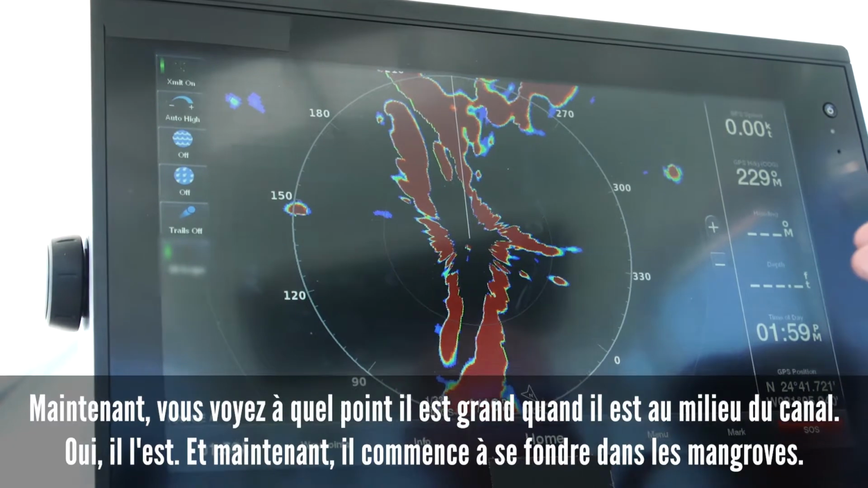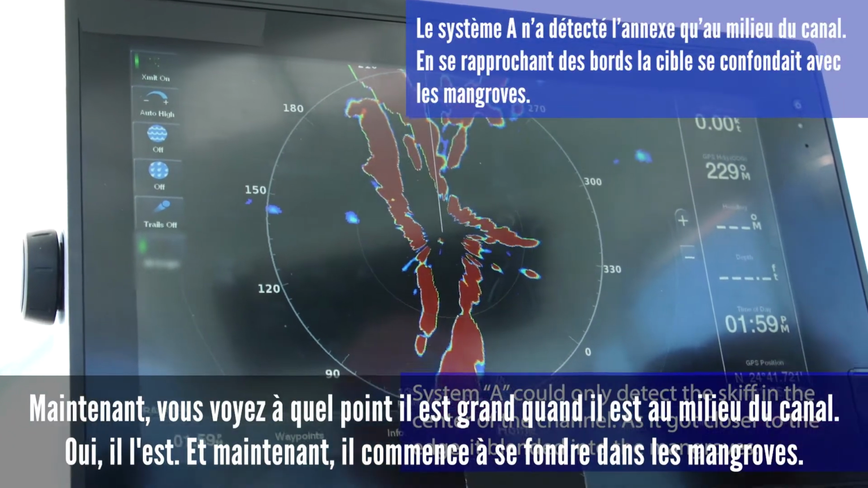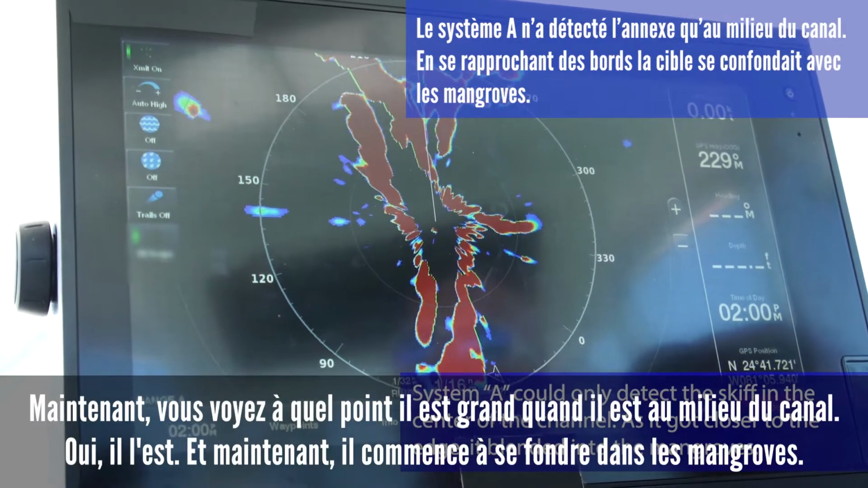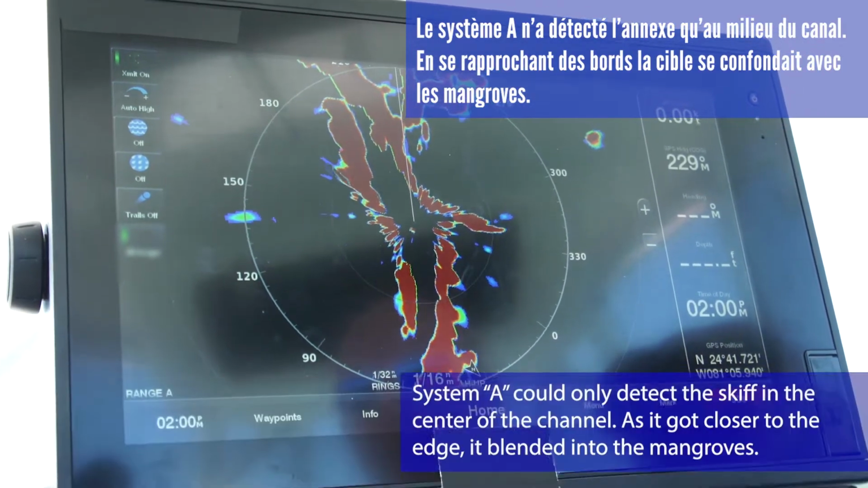Now you see how big he is when he's in the middle of the channel. Yeah, in the middle of the channel. Yeah, it is. And now he's starting to blend with the mangroves.